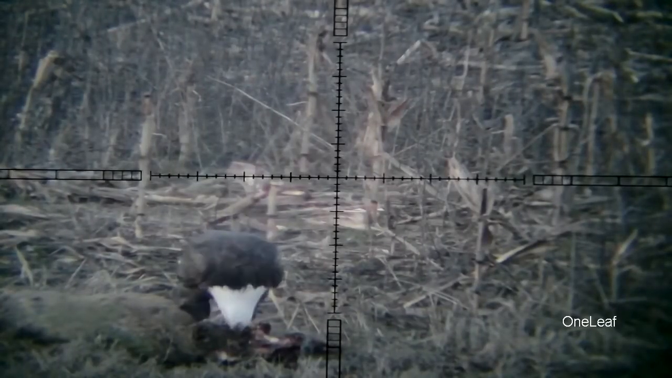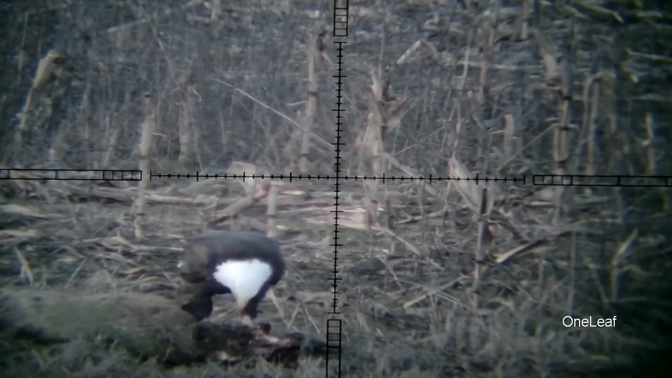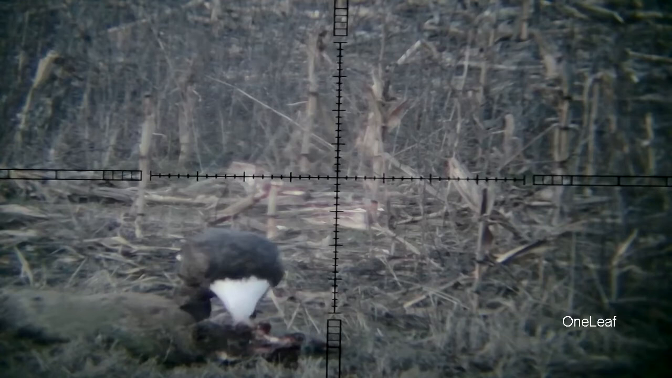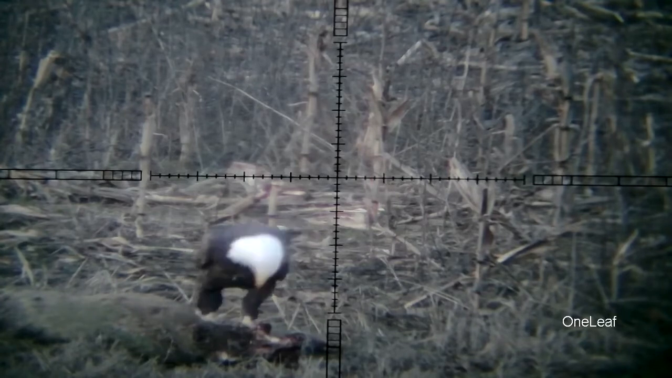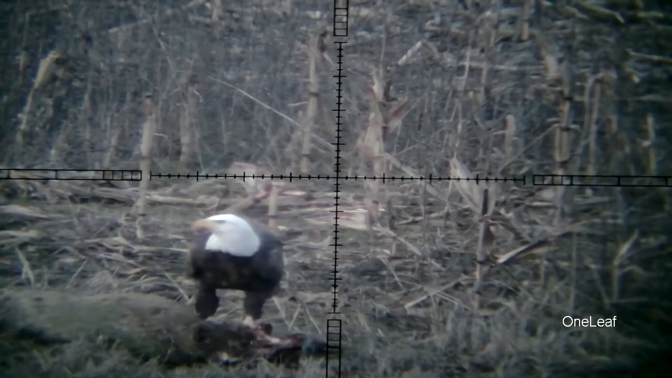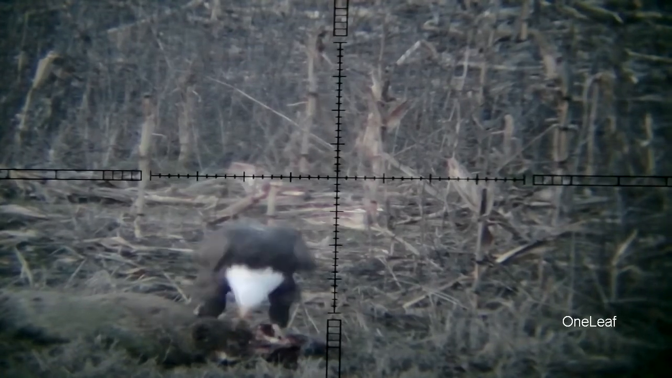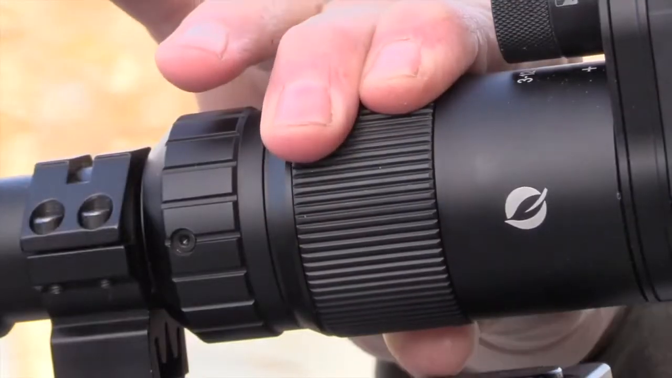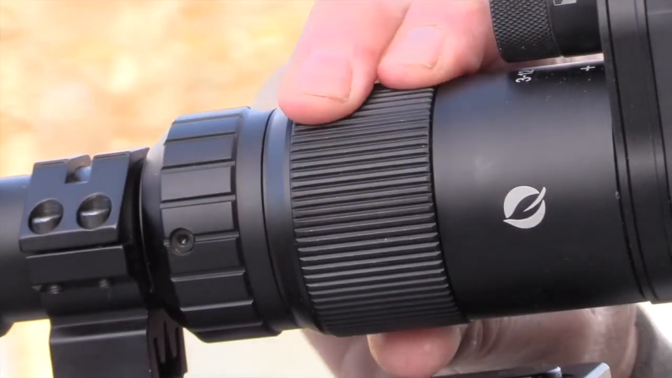Now the eagle, he's a little bit out of focus. I got the reticle adjusted. Fine-tuning this for perfect focus takes a little bit of time, but in a hunting situation, most of that's not going to matter if you're just trying to get on target and hit your target. So there's one other adjustment I could make to just fine-tune that, and that's the diopter adjustment that's on the rapid fire scope itself.